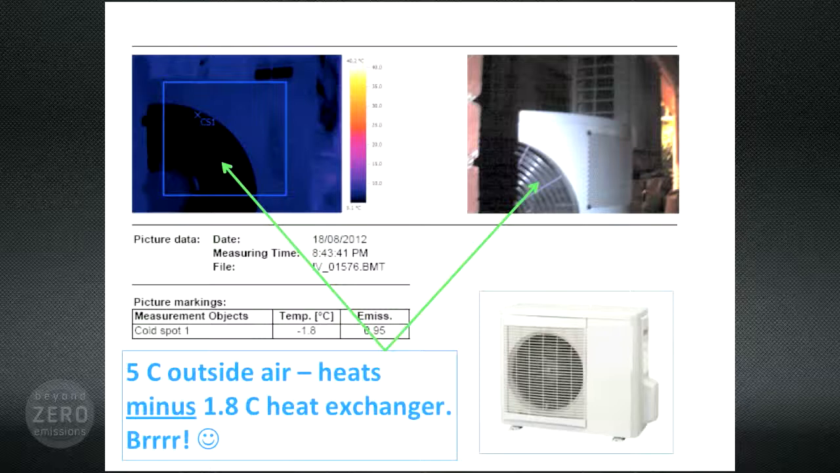So free energy, or heat from the surrounding air, heat that actually came from the sun originally. So it's fair to call this a form of solar energy, and some people do. This free energy from the sun, which heats up the air, well, now that air can flow into the heat exchanger, heat up the heat pump in that black hole, and then that gets pumped up to, say, 30 degrees to heat your home very efficiently on a cold winter's night. So you don't pay a lot to generate heat with a heat pump. You pay less simply to shift heat.